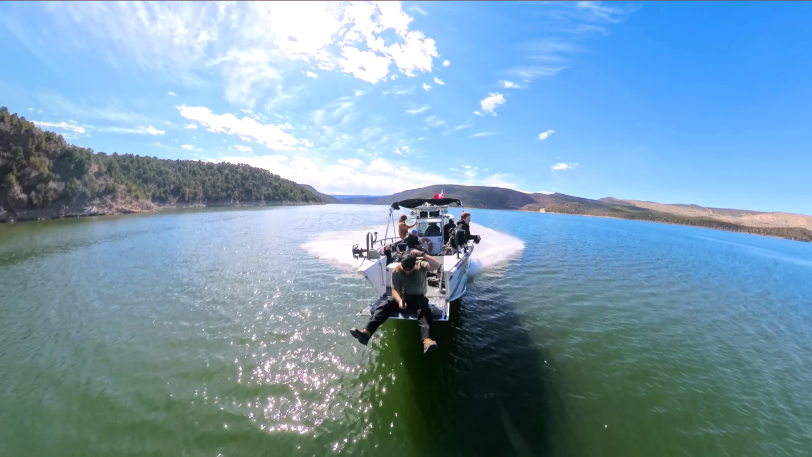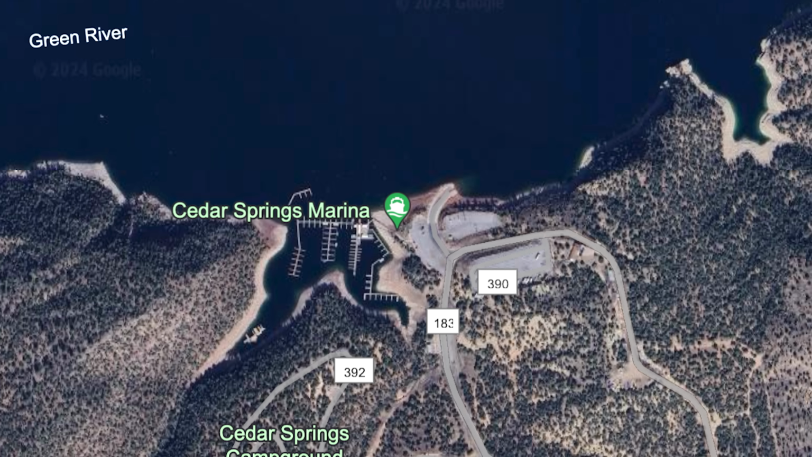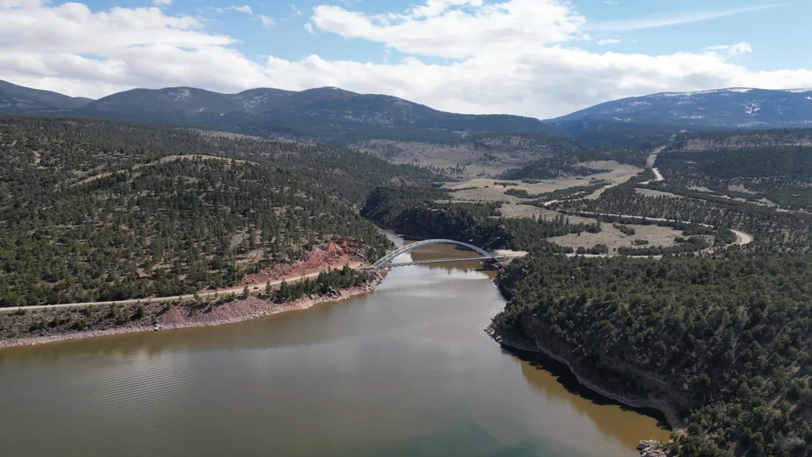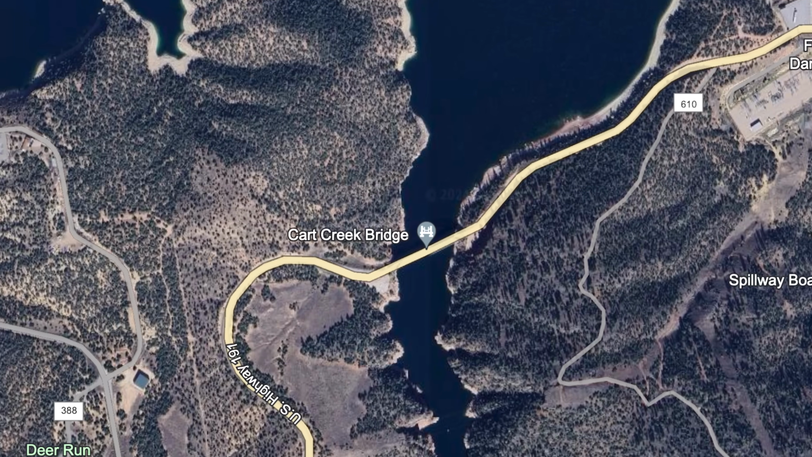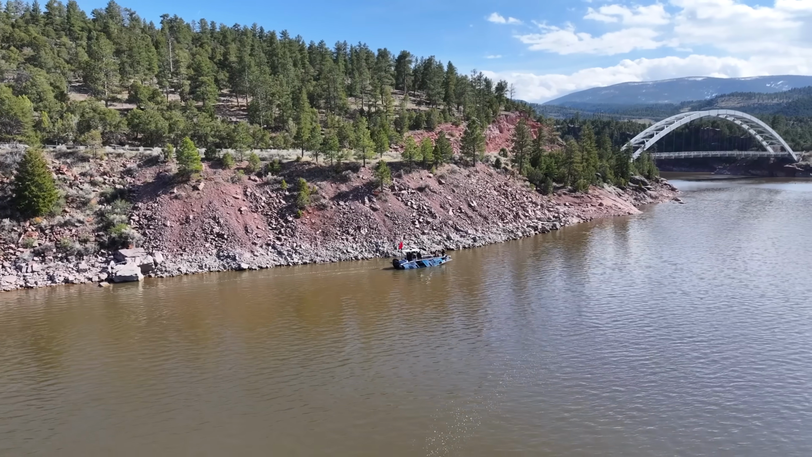All right, my friends, we are here at Dutch John, which is kind of the main marina for Flaming Gorge. The dam is right around the corner, and also right around the corner is a bridge, which is a good sign because that is a place where a car could easily launch off. And what we're looking for is a car that's in the water.